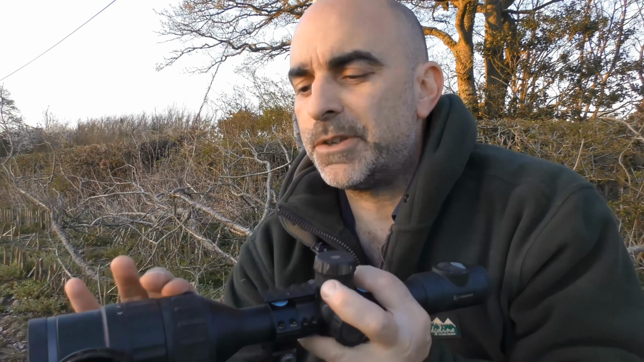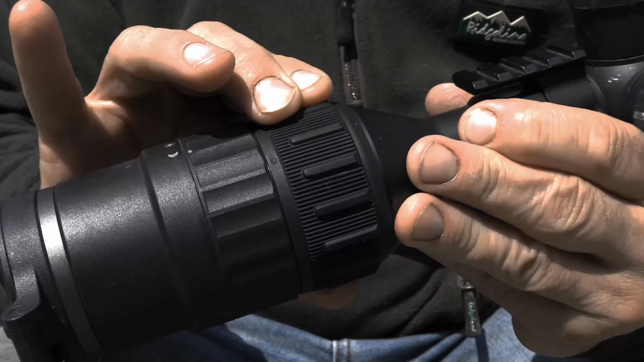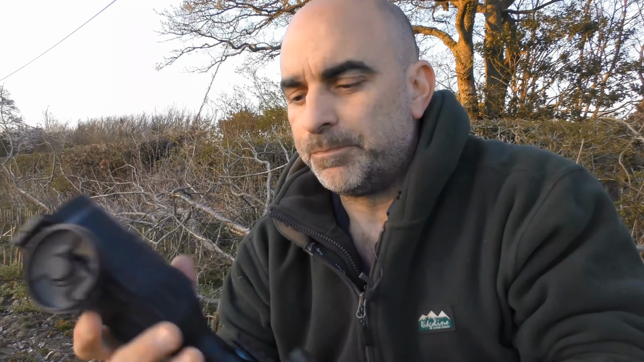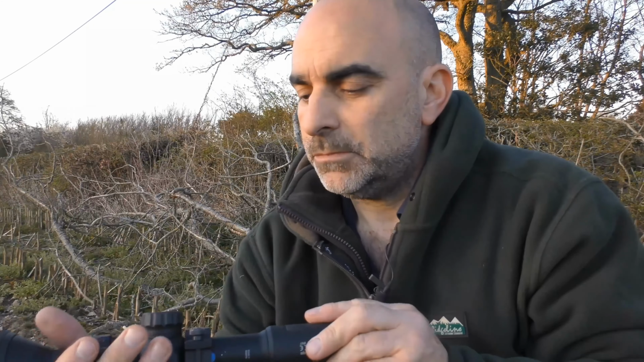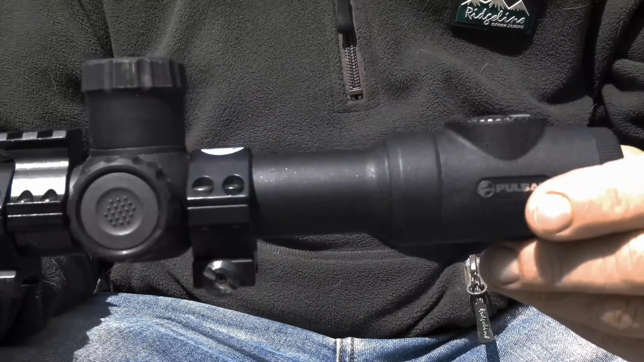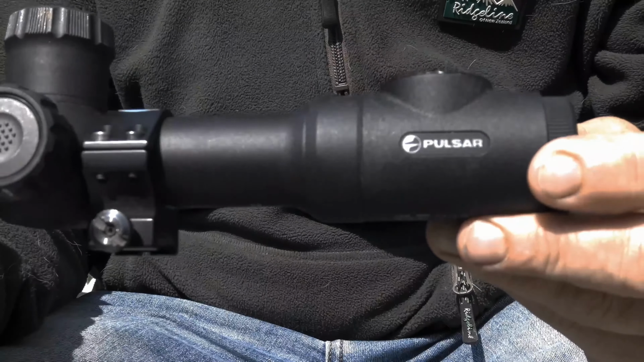You've got a nice smooth focus on the front there. You've also got a selector on the front, just in front of that, which takes it between night mode and day mode, although that is a little bit on the stiff side. You've also got a built-in lens cap. Not really much more I can tell you about the scope itself. It is just bog standard, easy to use, nice little unit.